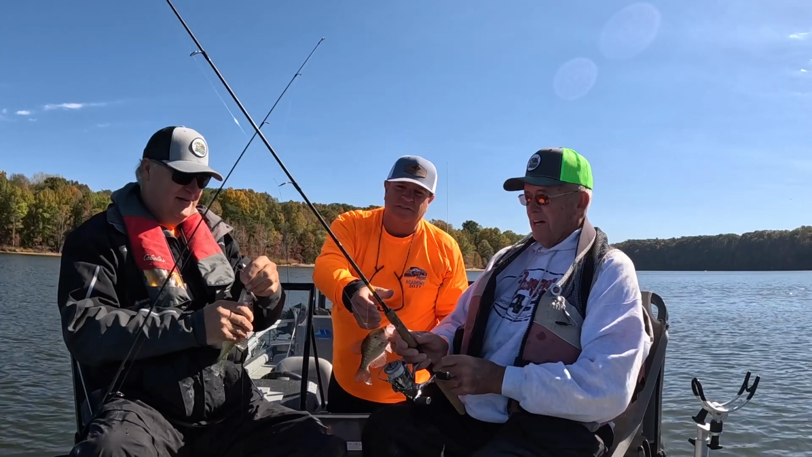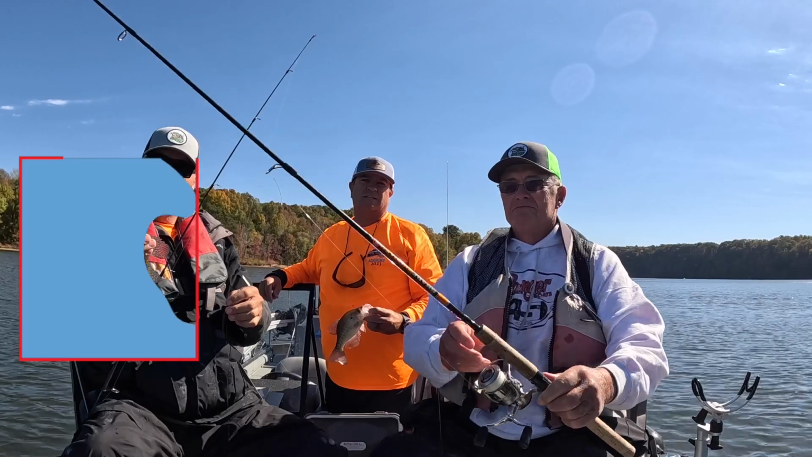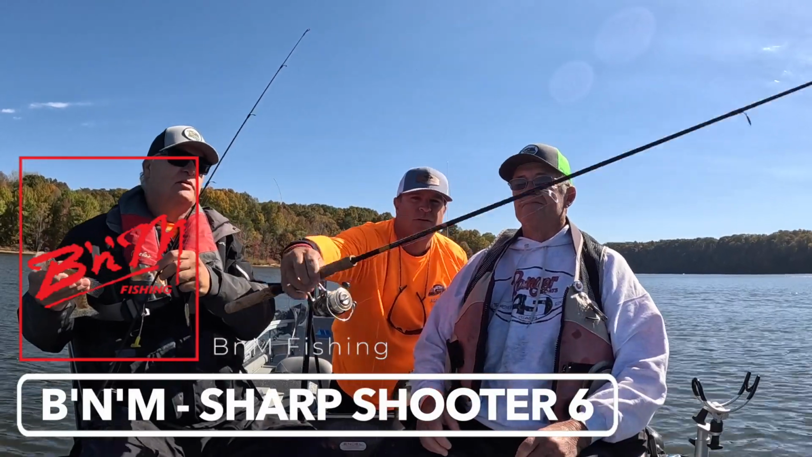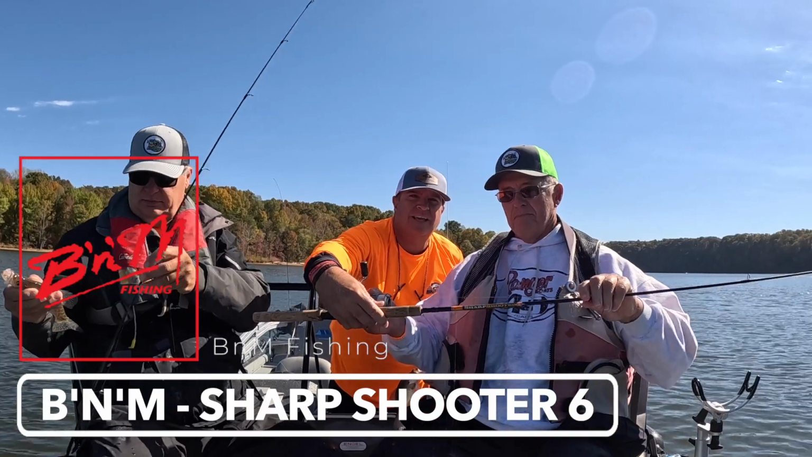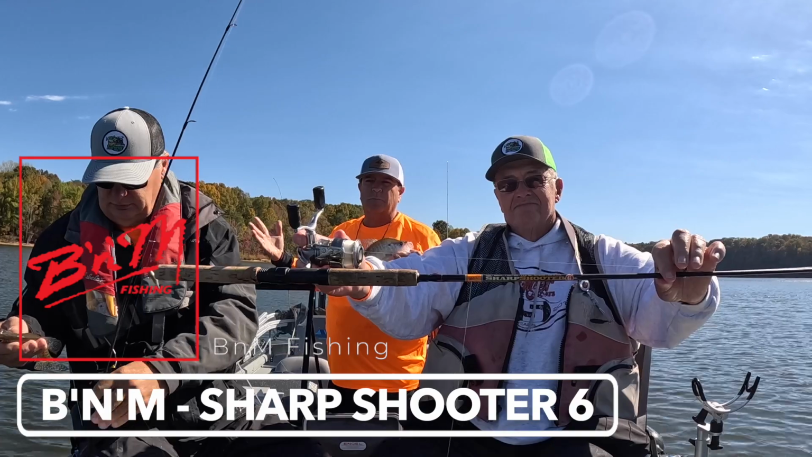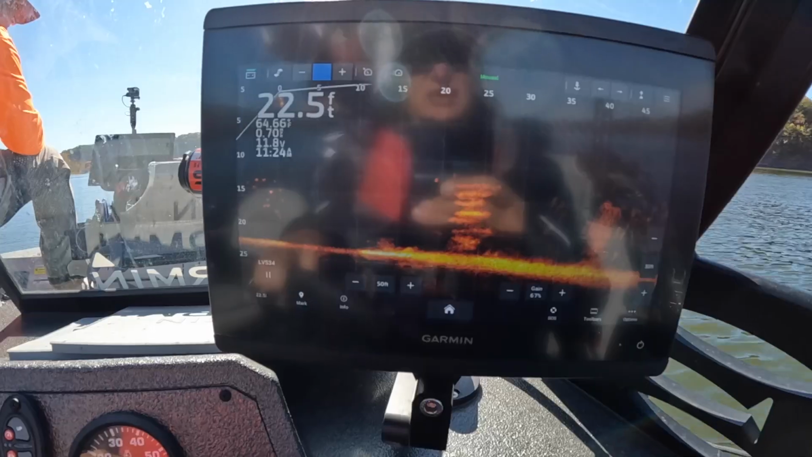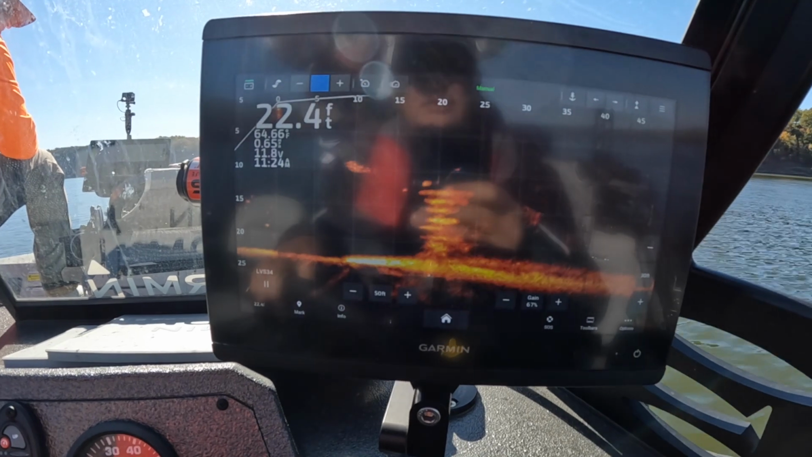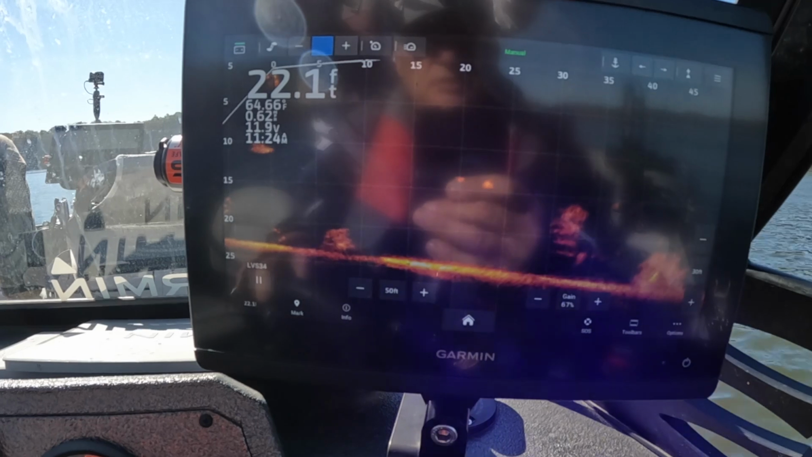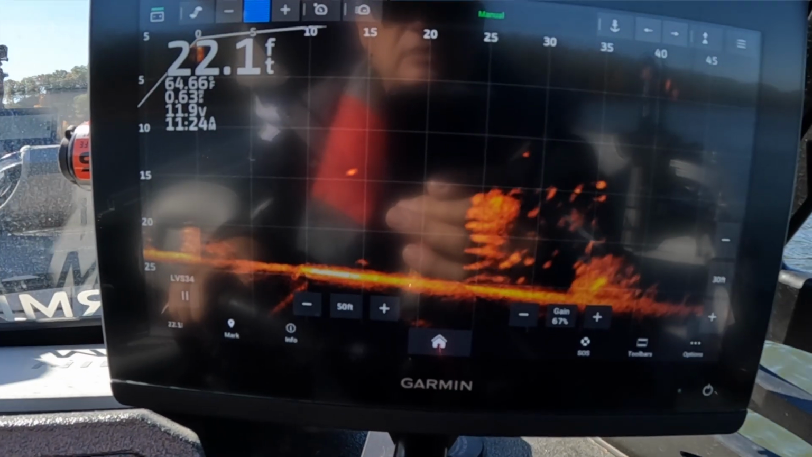Show them the rod that we're using. It's the Sharpshooter 6. Turn it so they can see it on the camera. It has the most sensitivity because it's a one-piece graphite, with 6-pound Gamma on Mossback Habitat. A lot of people don't know, if you get something caught up on a Mossback, they rotate. So you can literally just pull it real slowly and eventually your bait will come off of it.